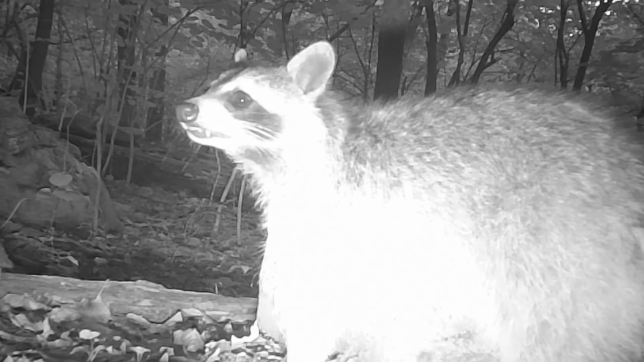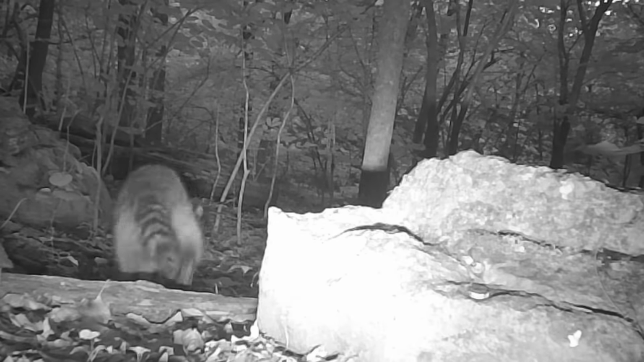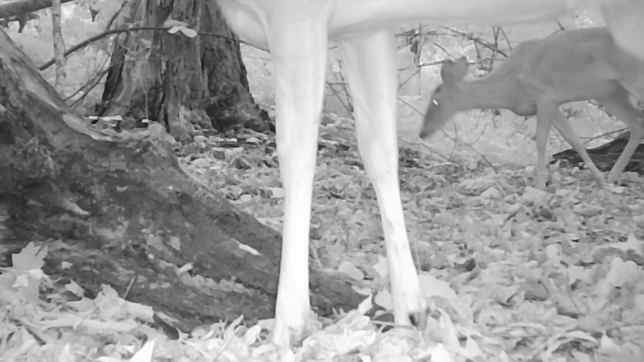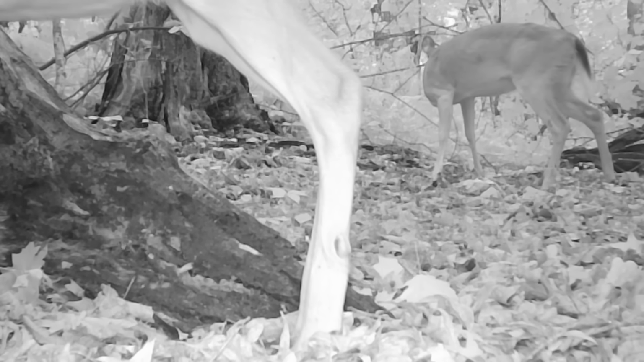Come down, there's a coon going by the log on his way back to den trees early in the morning. And turkey off the roost, starting their day. And the deer in the trees, eating the leaves.